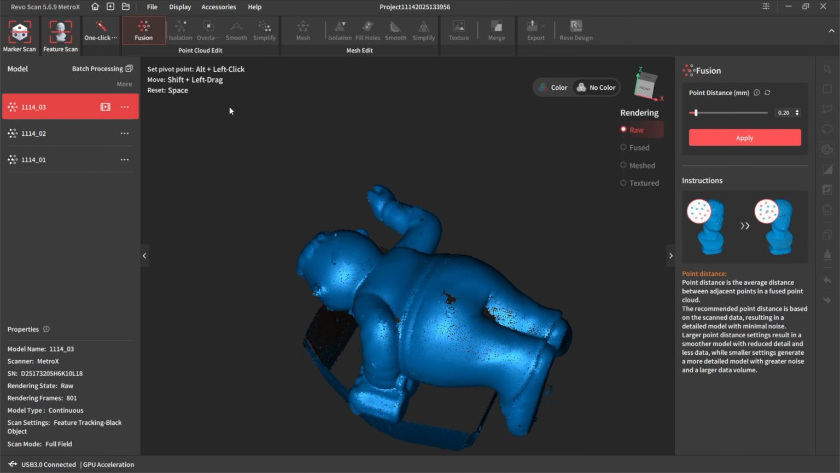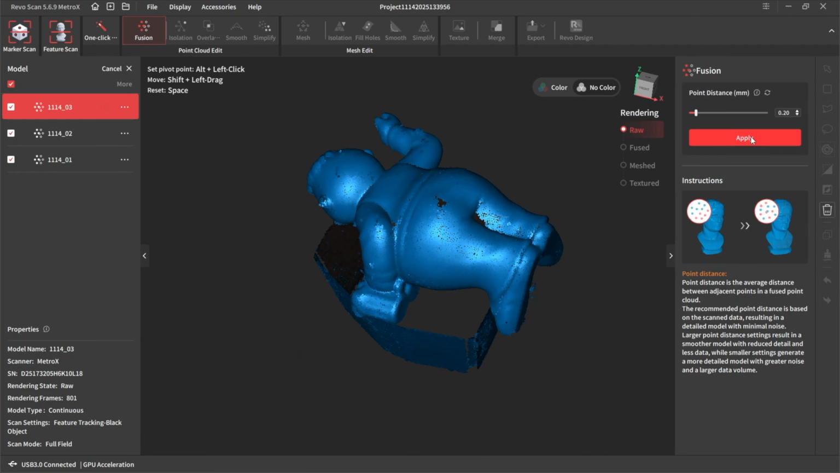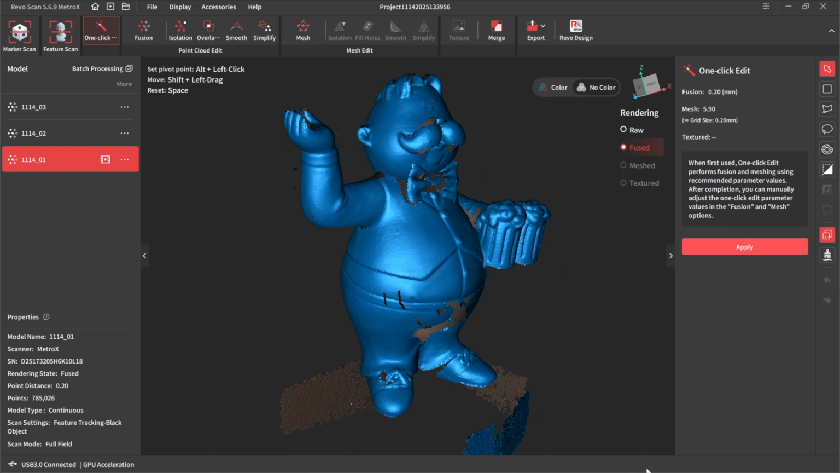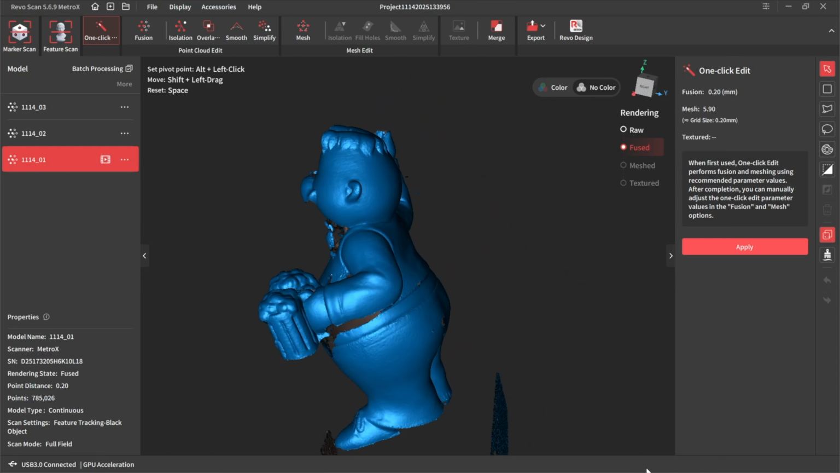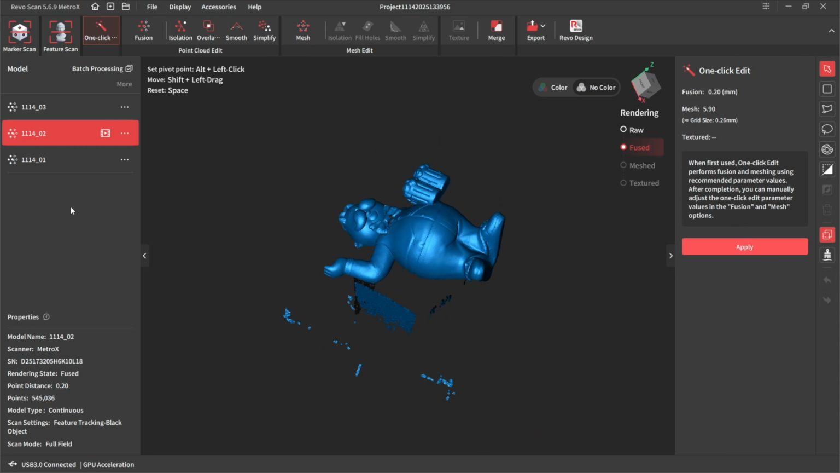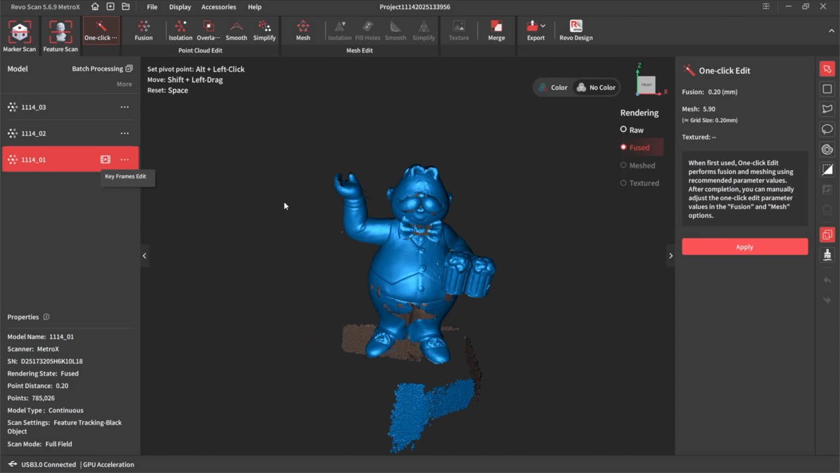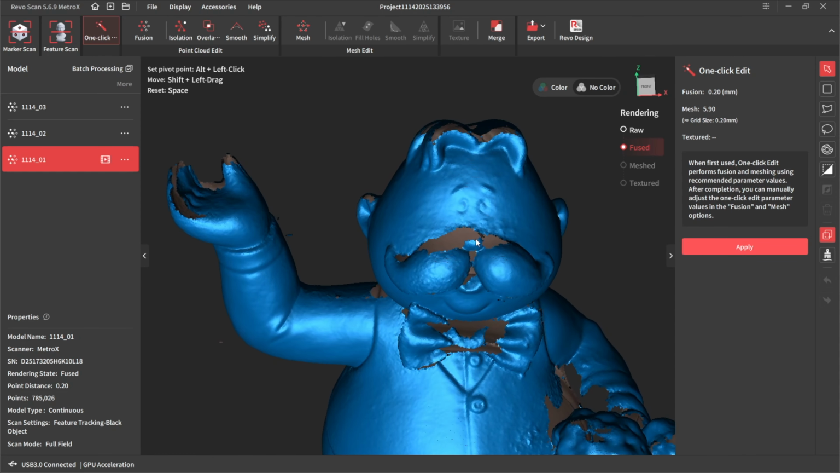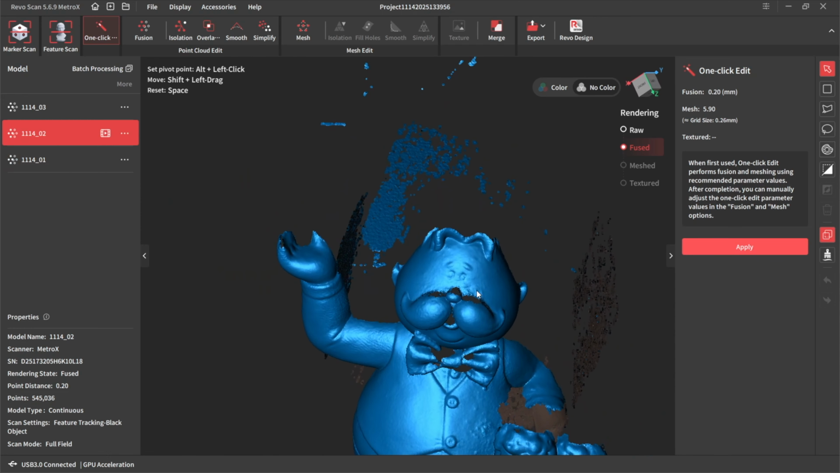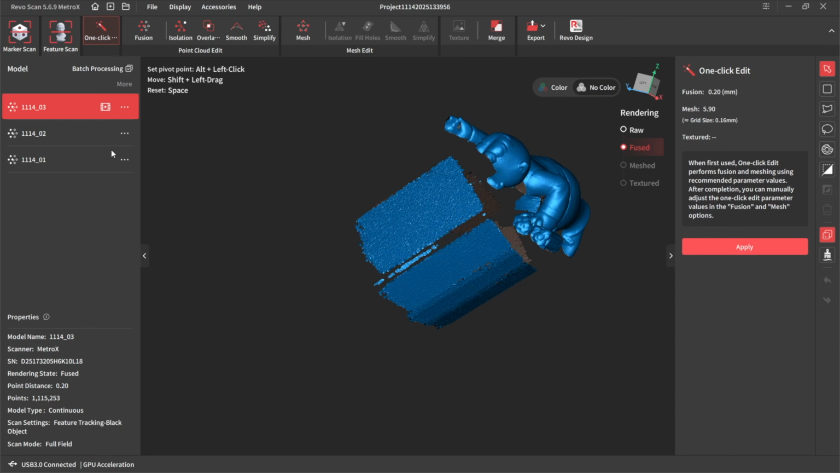Fusion. I'm going to batch them. I'm going to scan them all at 0.2. There's the first one, standing up. It's come out alright. Front of him. So we'll have a bit of his face here, you see. If you look at the first one, he's missing some of his face, see. But on the second one, we'll have his face. And then on the third one, we've got the back of his head.